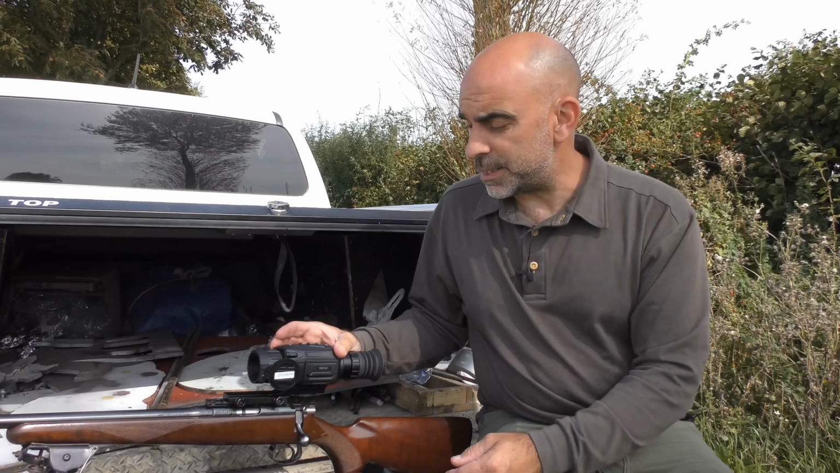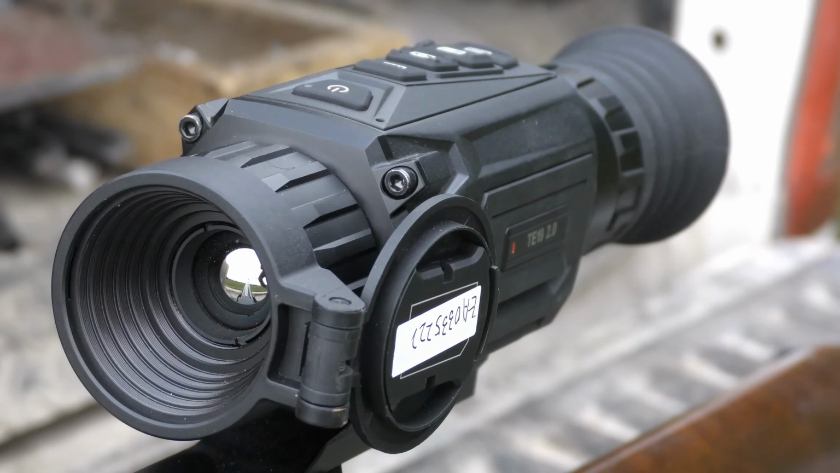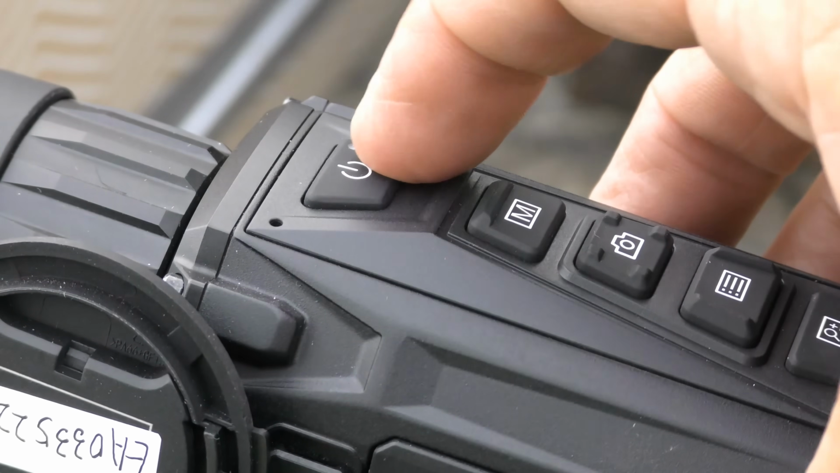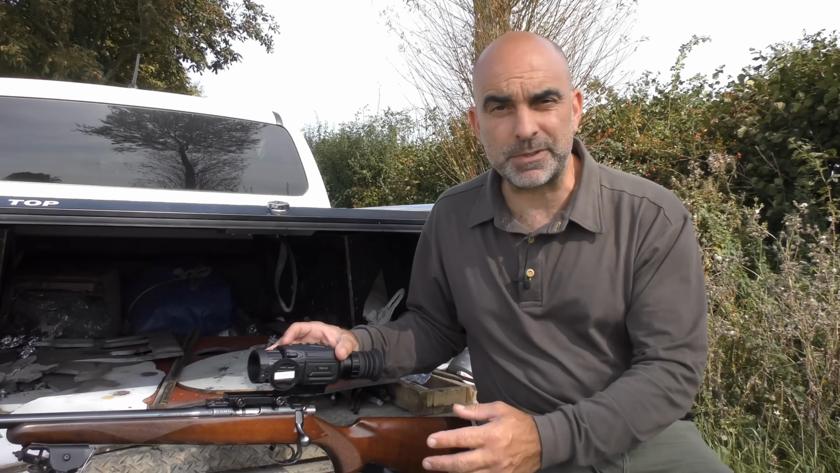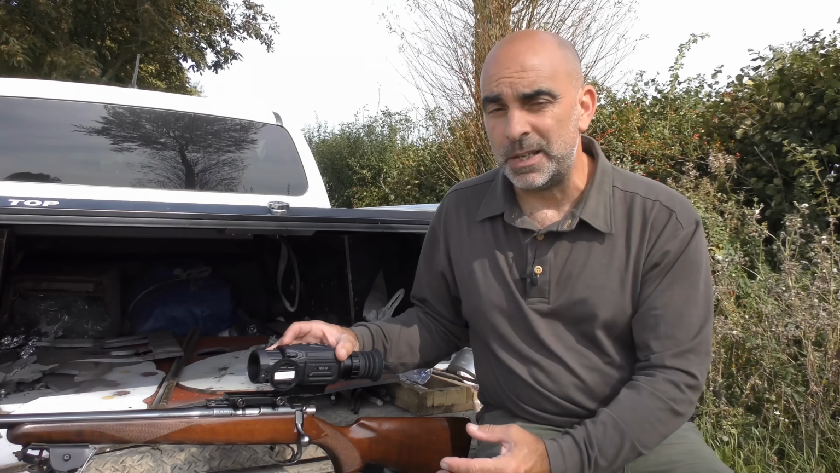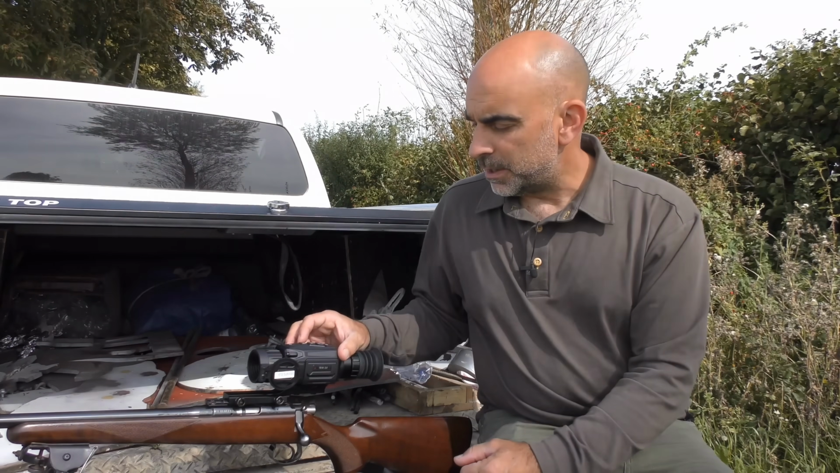It's also nice and easy to use. So you've got 5 buttons on the top there. The first one's your power button. That obviously just powers up the unit, which comes on in around about, I think it was about 5 to 7 seconds, something like that, for the initial startup, and just for it to sort itself out before it was actually usable.